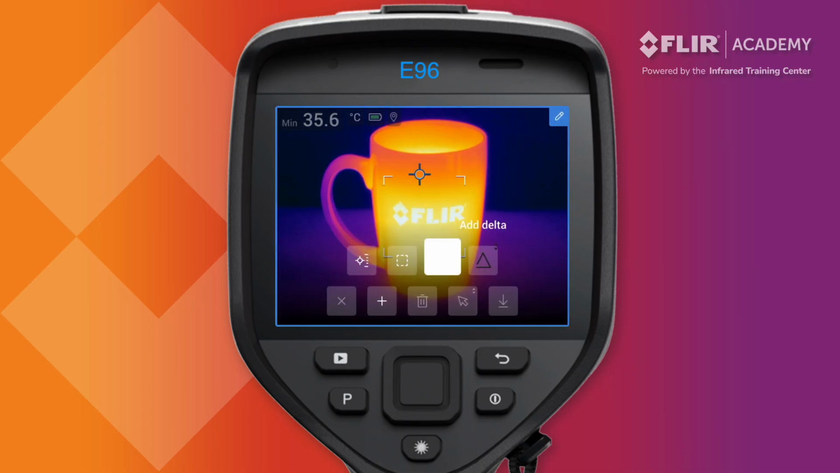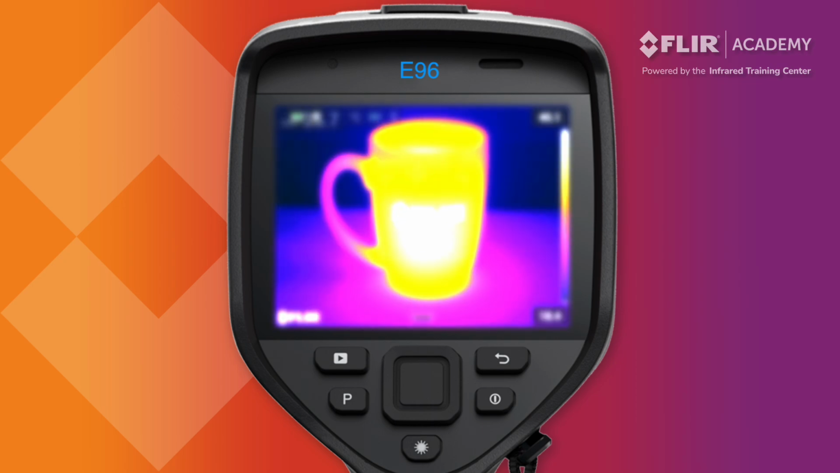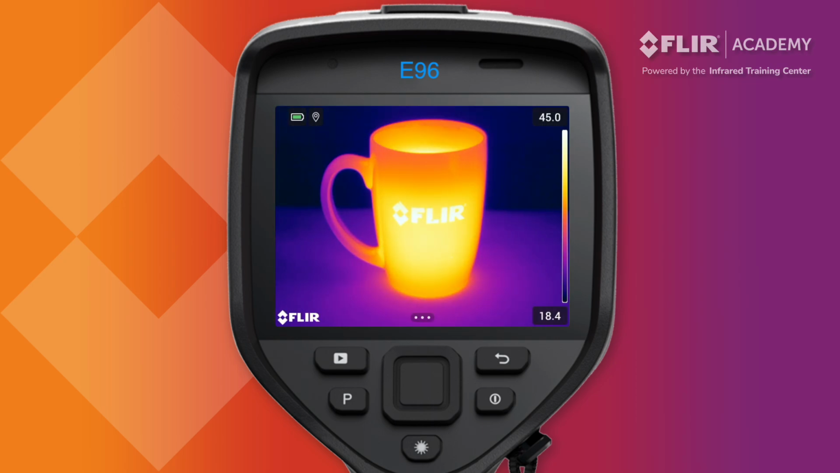This allows operators to calculate a temperature difference using the selected tool and another desired reference point that they can also customize. Press the Save User Preference to preserve this configuration. When you return to the main Measurement Tools menu, this new custom tool should now be available as one of the preset options. The Exx Series also provides the ability to further customize the individual settings on these measurement tools.